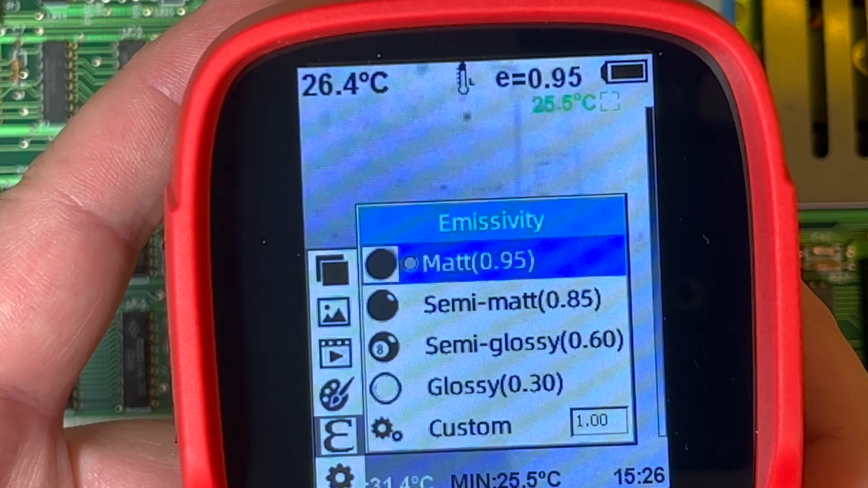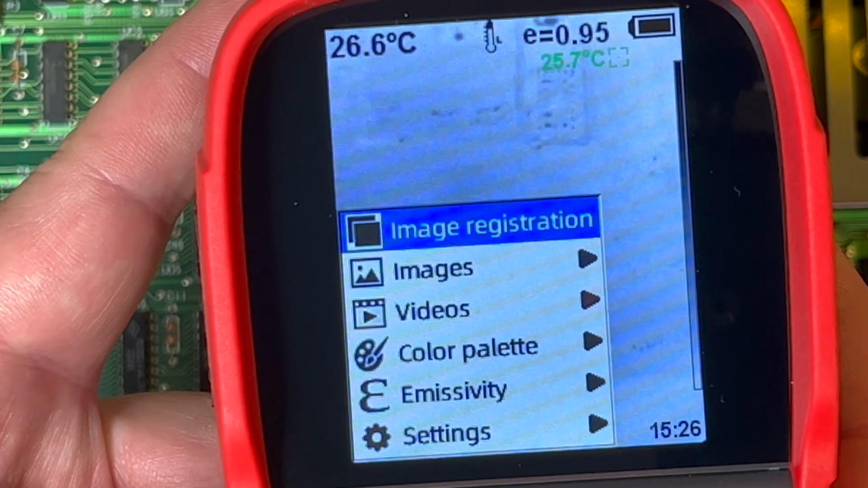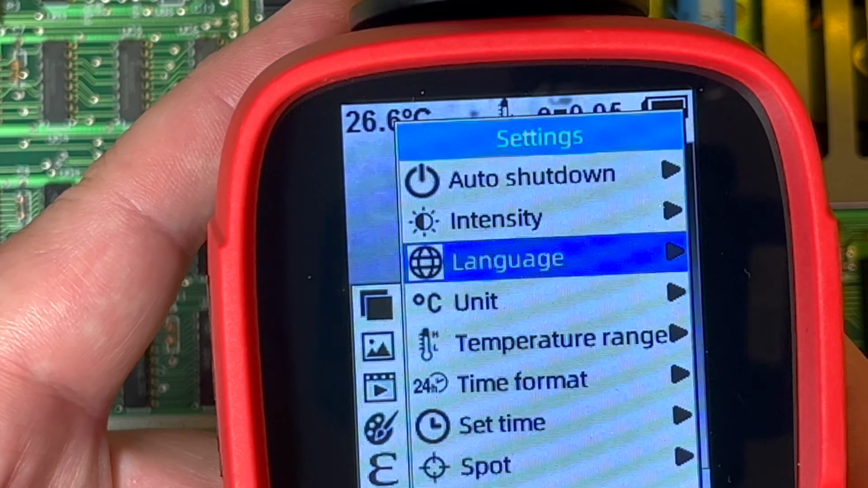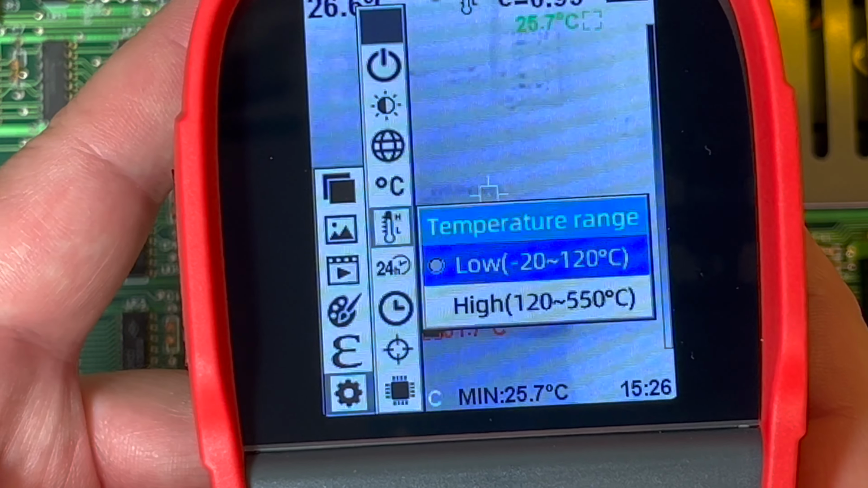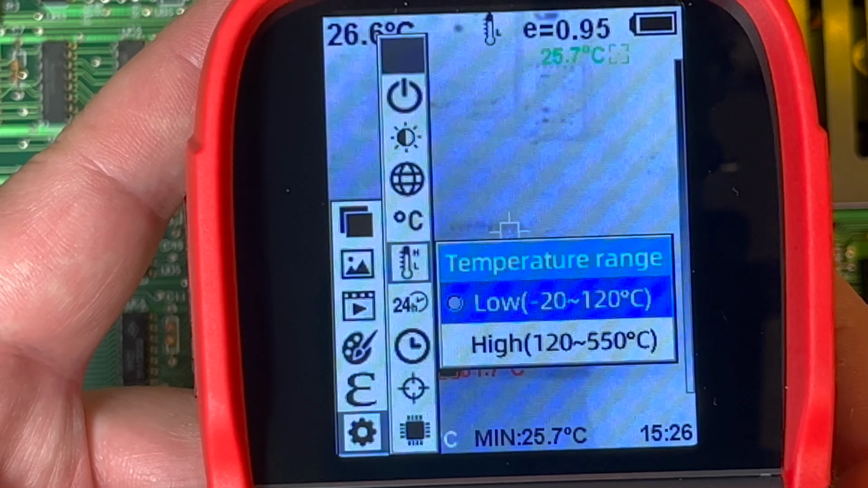I'll leave it on 0.95. Menu again, and then just settings. So auto shutdown, intensity, language, unit, so degrees Celsius. Temperature range, so that's the two temperature ranges you can have. Low, -20 to 120 degrees, and 120 to 550.